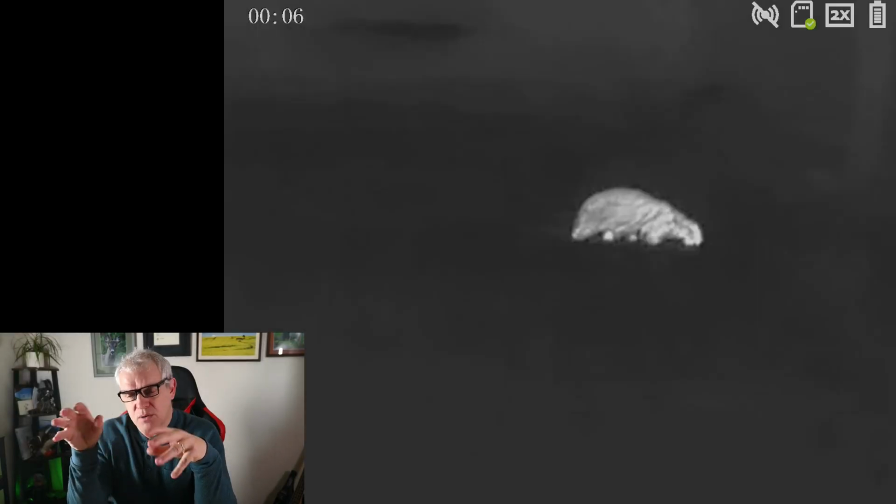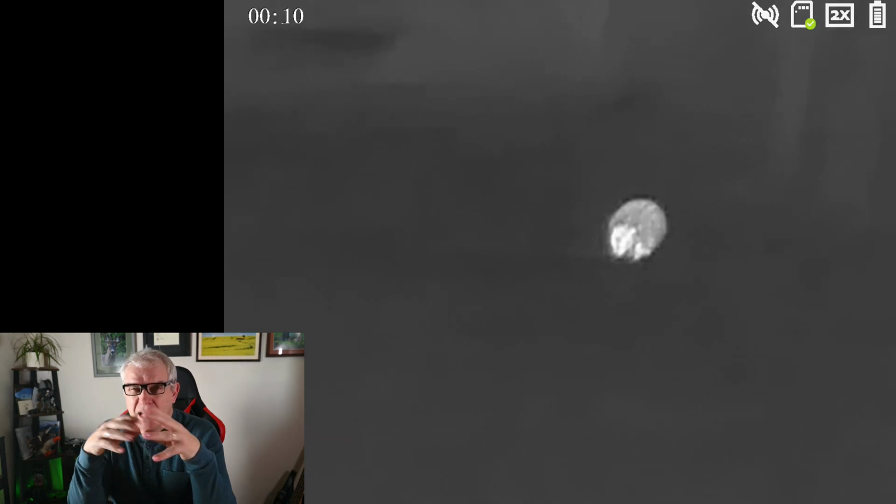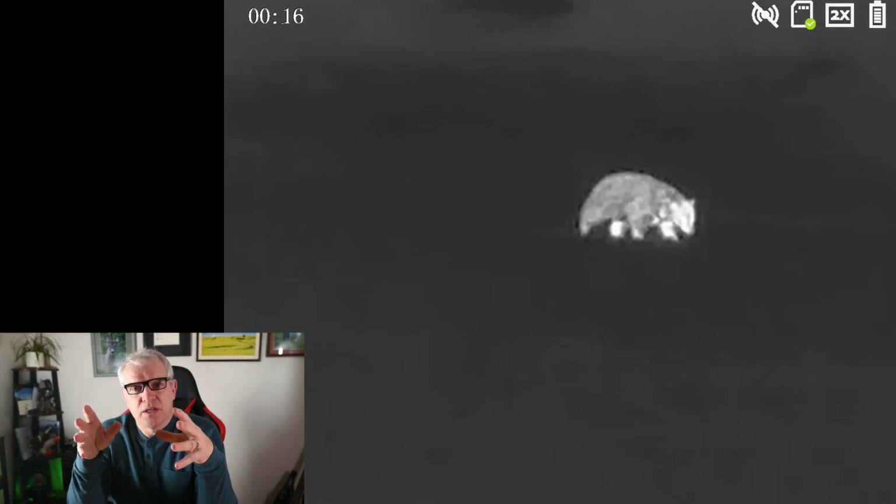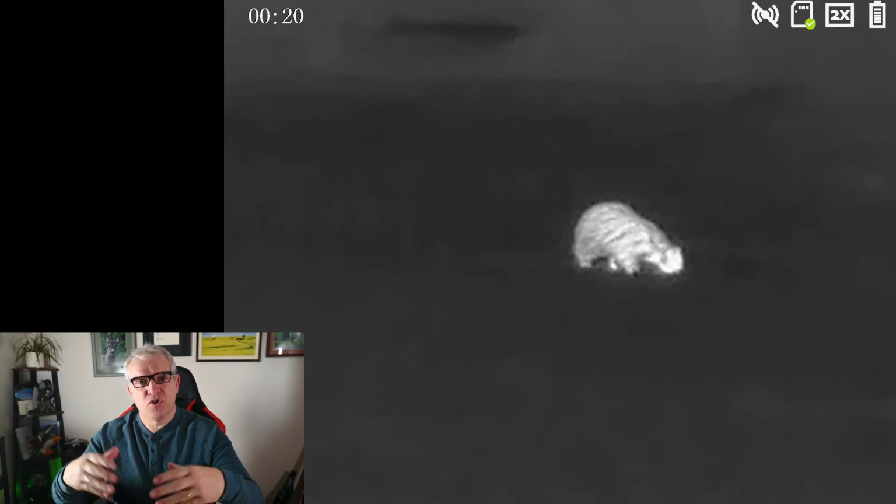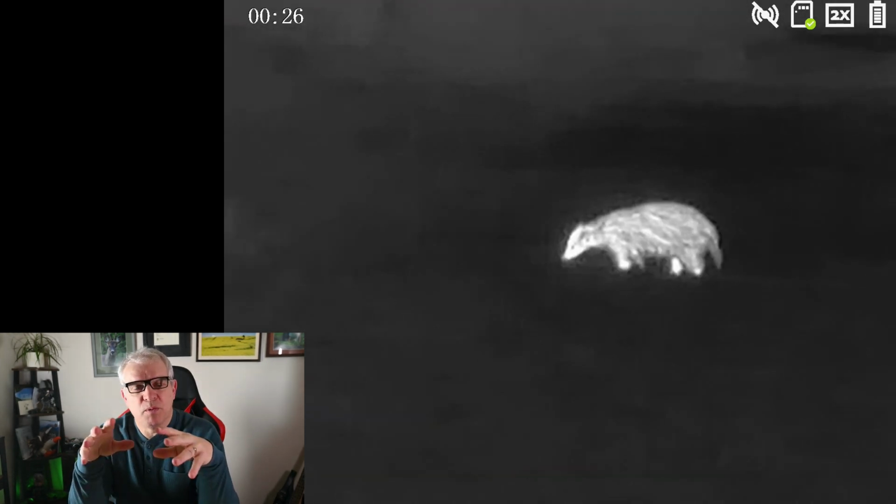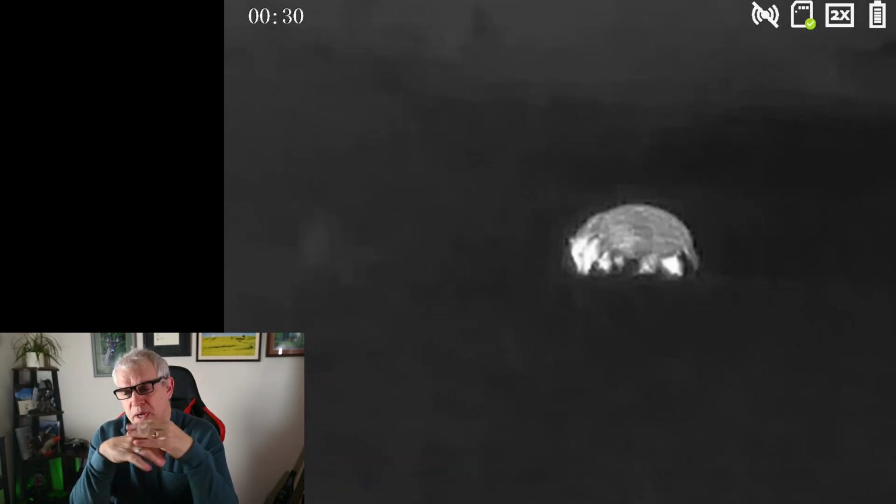What I had to do was get down on one knee, as if I was going to photograph it, because badgers have a really good sense of smell and really good hearing. If I'd tried to walk towards it in the dark, the first stick I stood on and snapped, the badger would have been away. So I had to wait and trust that it was going to come towards me, and it did.